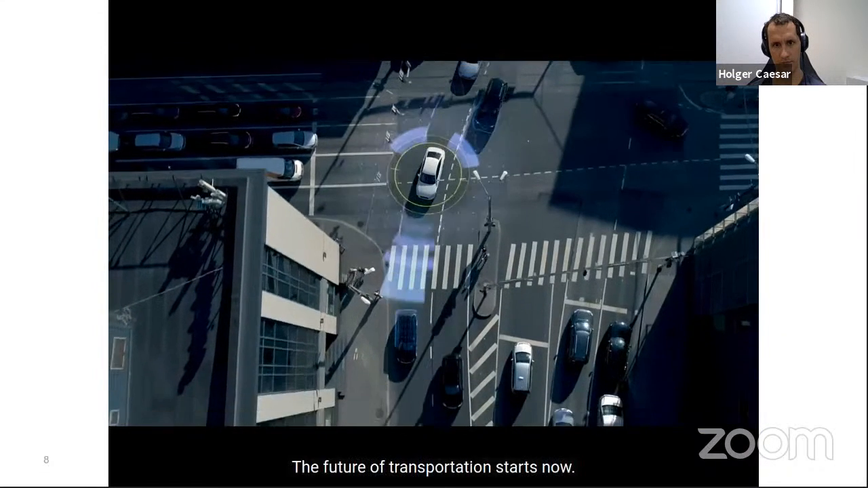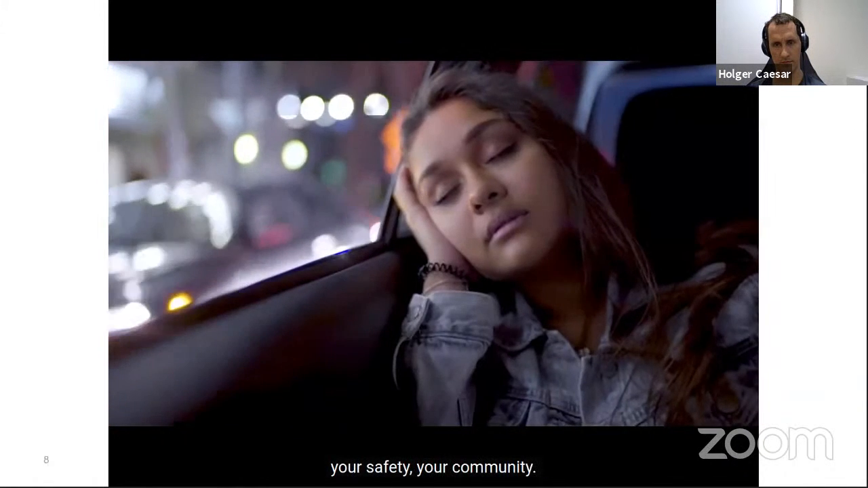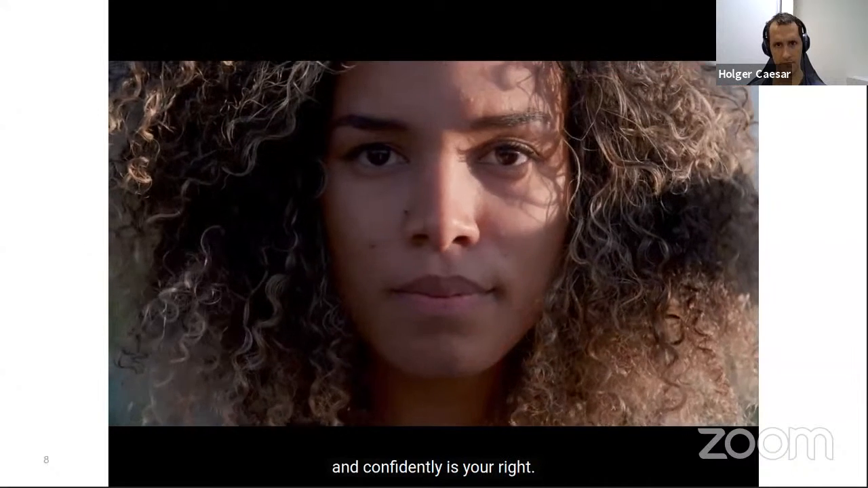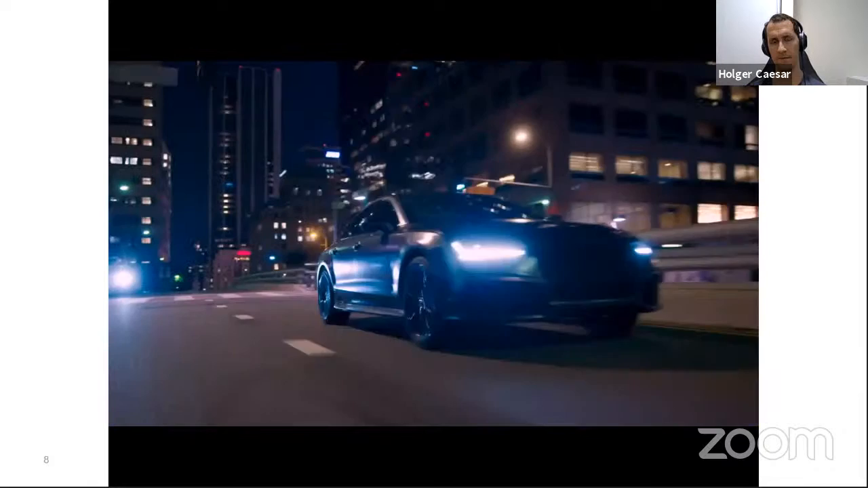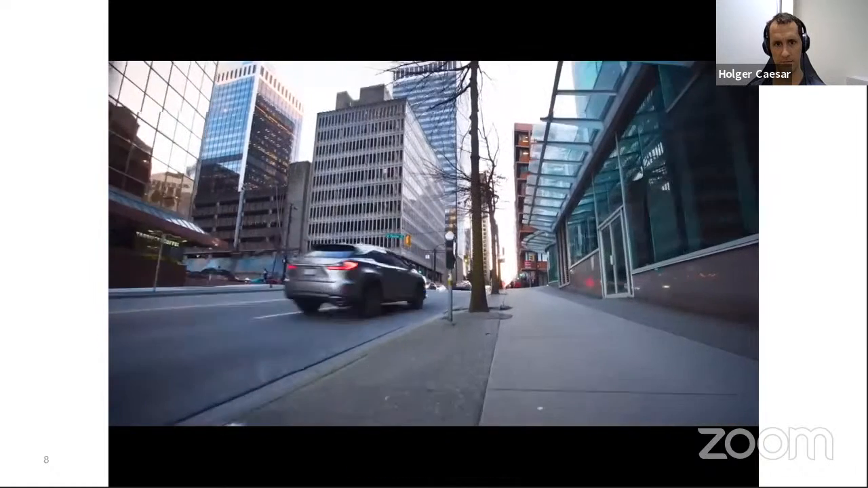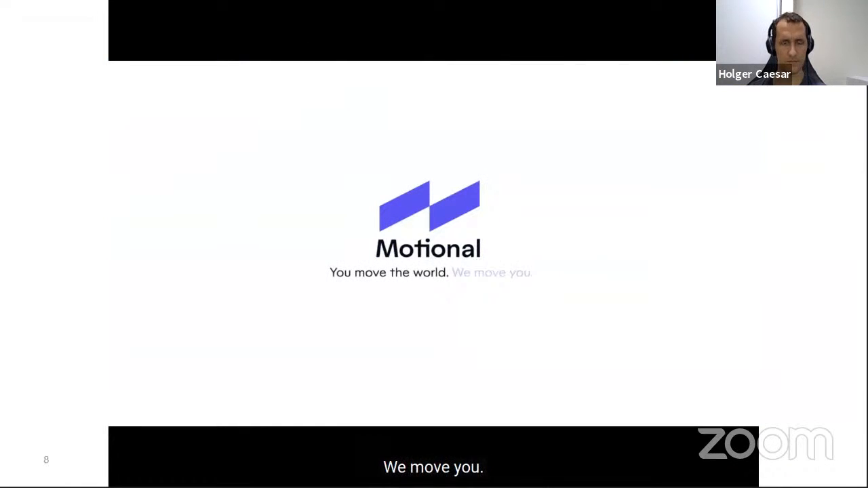The future of transportation starts now. We're focused on you, your choice, your safety, your community. We believe getting places reliably and confidently is your right. That's why Motional is changing how the world moves. Everyone's journey is different. And no matter where your journey takes you, we'll get you there. Motional. You move the world, we move you.